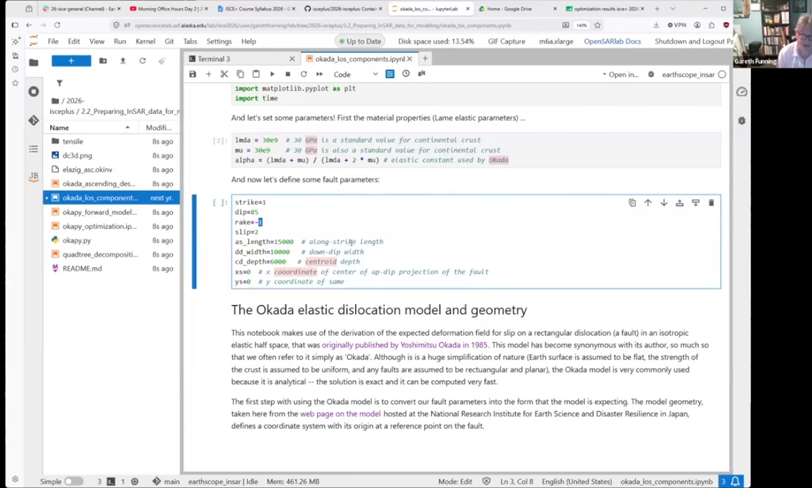And values of close to 0 or close to 180 are what we would call strike slip faults, where the slip is in the same direction or parallel to the strike. Rakes of close to 0 are left lateral faults that slip to the left, as you look across them. Faults with a rake of 180 would be right lateral, slip to the right as you look across them. Anyway, we're going to have a left lateral fault.